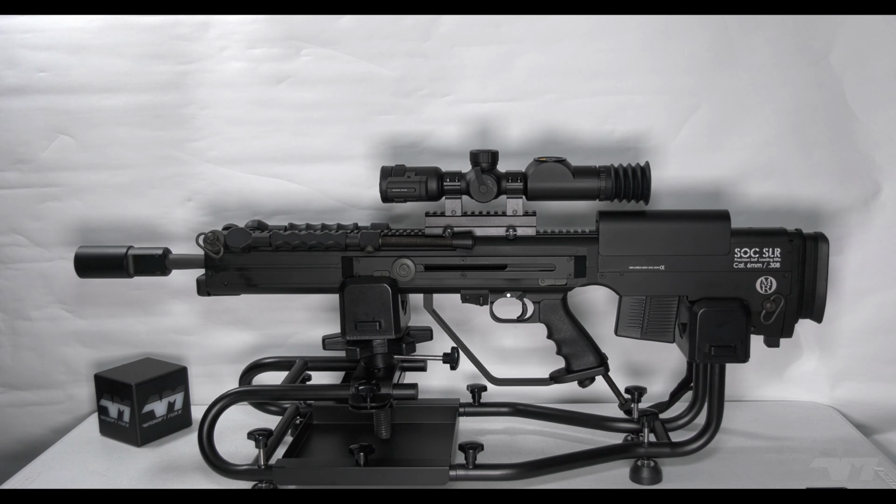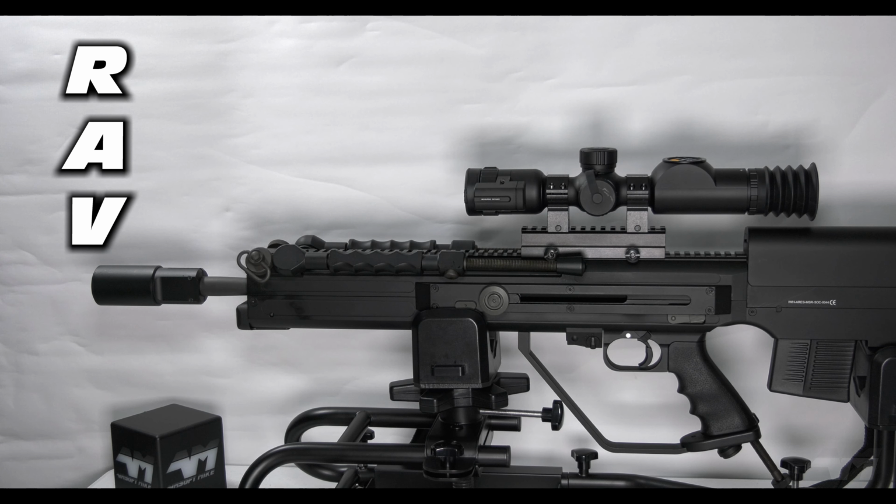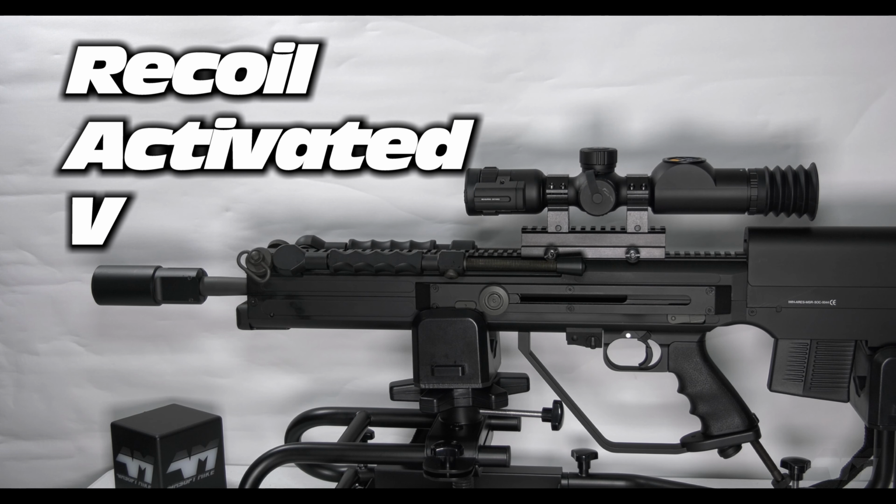Not only that, there's something else on this which I think is awesome. It also has RAV, R-A-V, recoil activated video. So, and this is fantastic. I'm not sure if it'll work for airsoft. Yeah, probably for like gas blowbacks. I'm not too sure about AEGs, but I guess we'll find out.